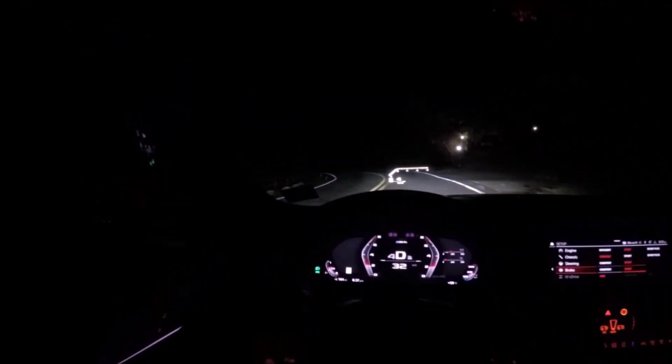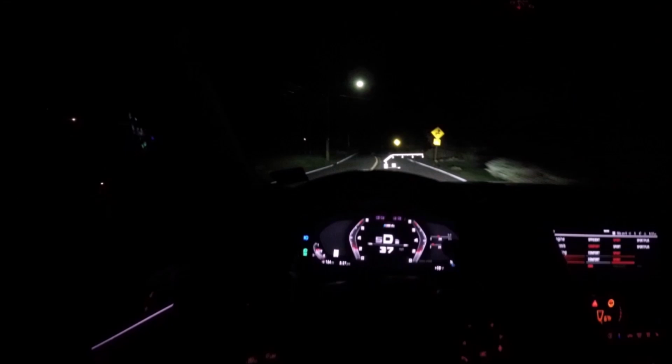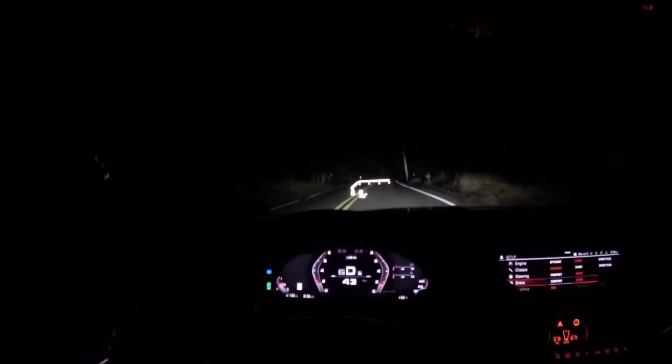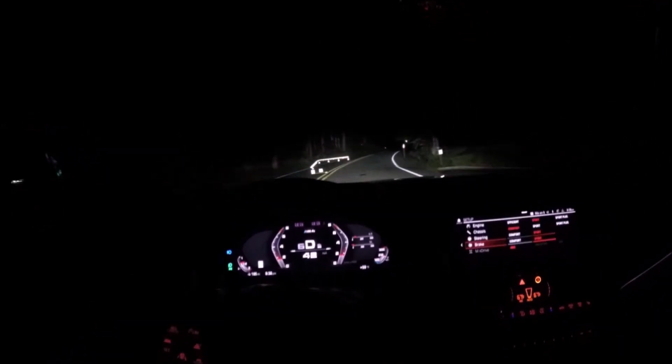All right, so let's go down the hill here. Now the steering wheel is like crazy thick. After a while, it's starting to wear on my hands. So sometimes I'm doing a little more 10-2 grip than 9-3 grip. Now these are pretty bumpy roads, and I feel it, but it's certainly not unbearable.